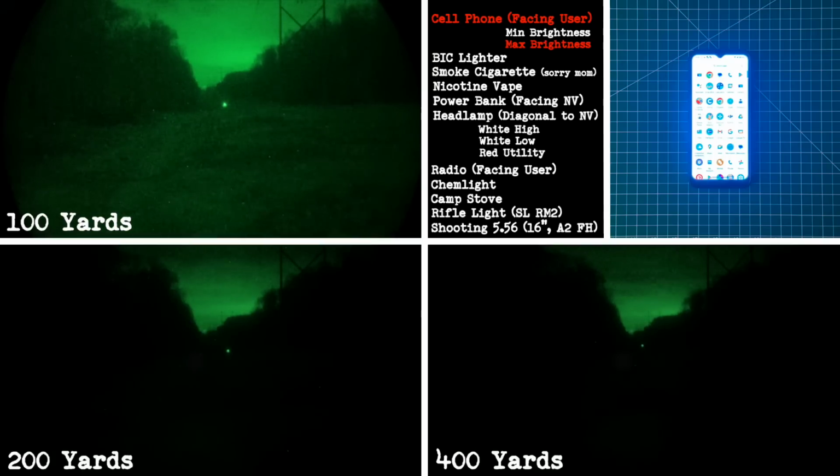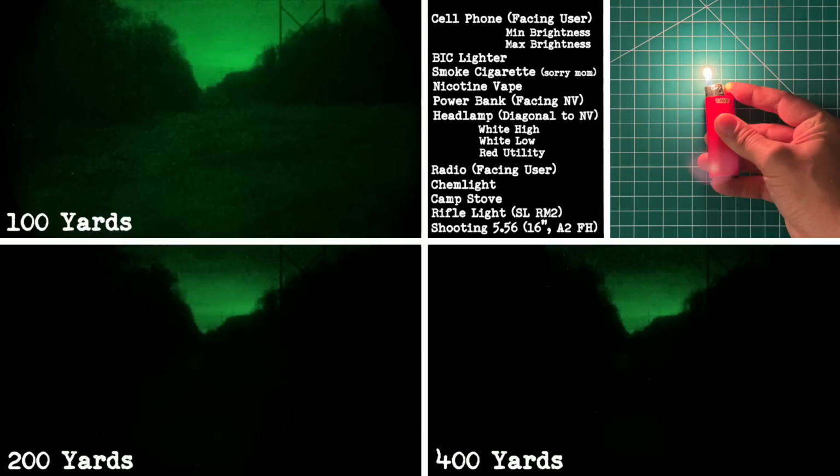Here's the phone again, now at maximum brightness. Same setup, it's facing me and the glow is reflecting off my upper body, but now it's way more obvious. So here's lesson 1. If you're trying to stay under the radar, turn your phone brightness all the way down. It makes a real difference.